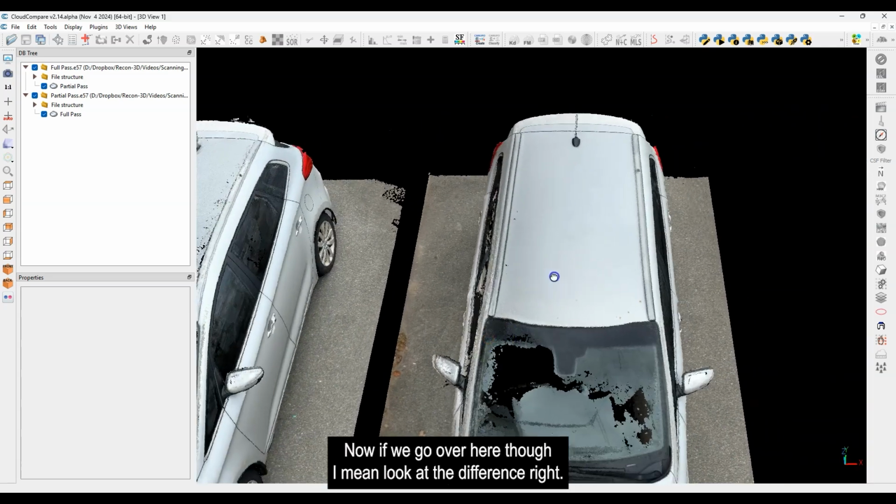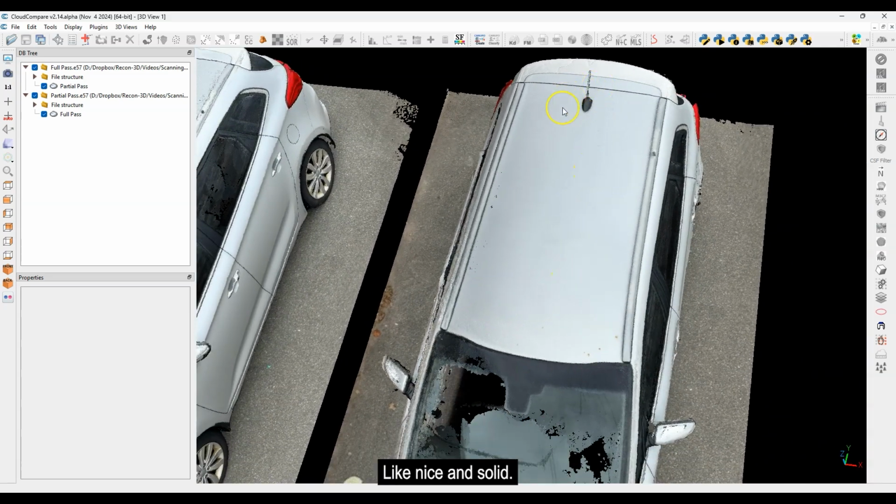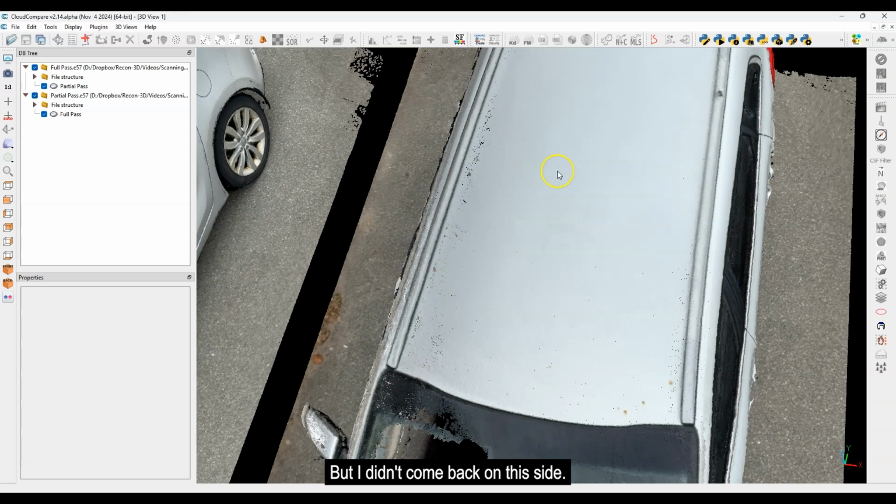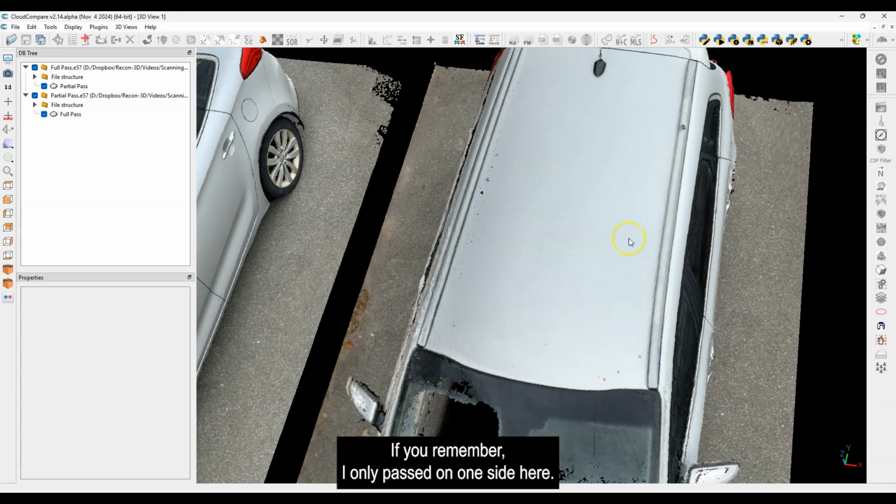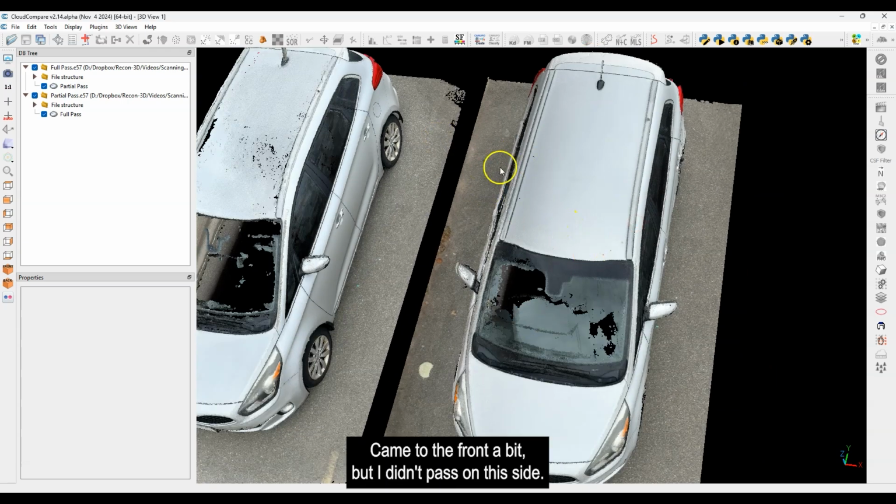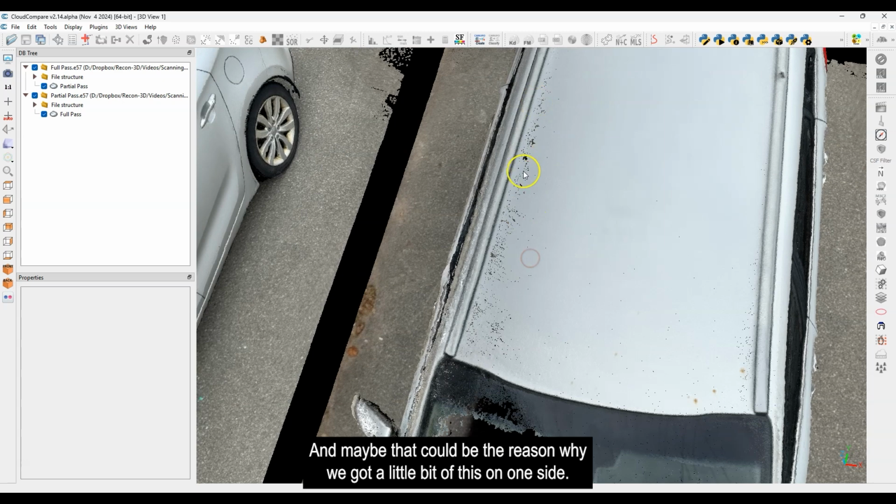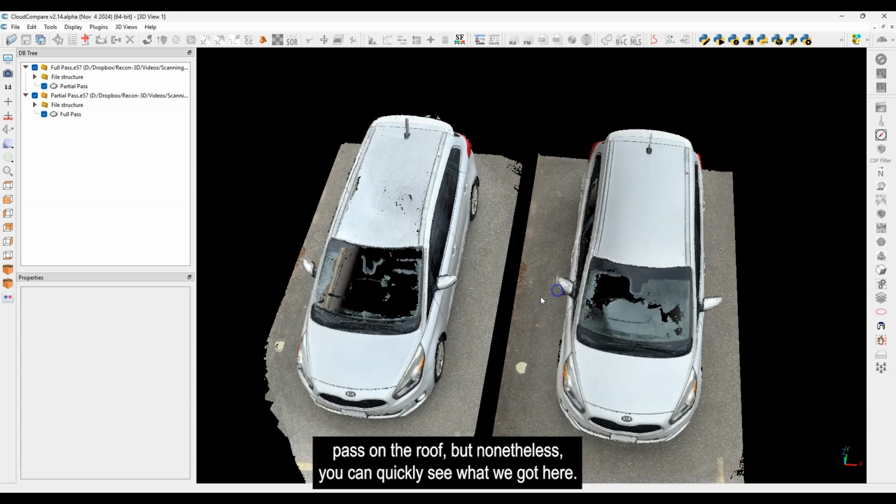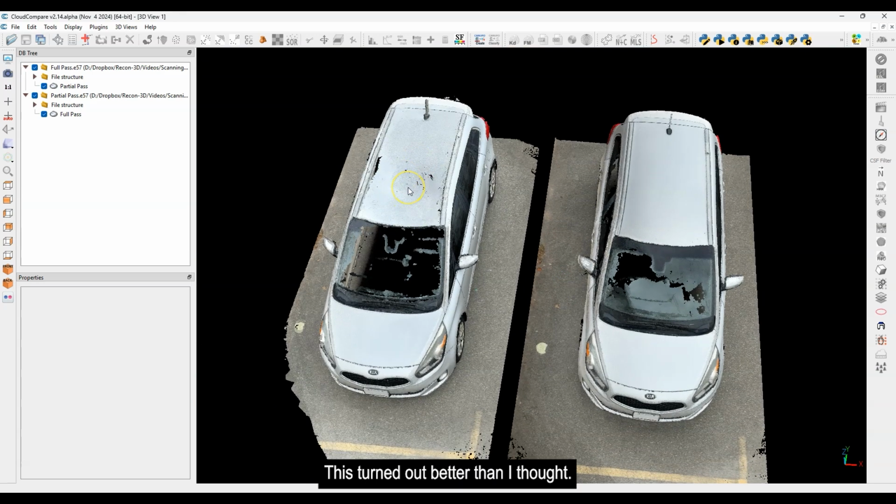Now, if we go over here, look at the difference. Nice and solid. We've got a couple little defects here, just tiny holes. But I didn't come back on this side. If you remember, I only passed on one side here, and then I came to the back, came to the front a bit, but I didn't pass on this side. Maybe that could be the reason why we got a little bit of this on one side. This is the one side that I didn't do a dedicated pass on the roof. But nonetheless, you can quickly see what we got here. This turned out better than I thought.